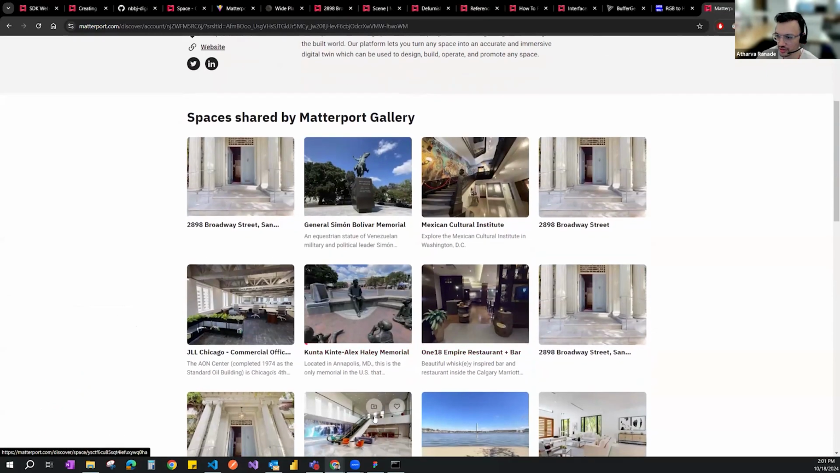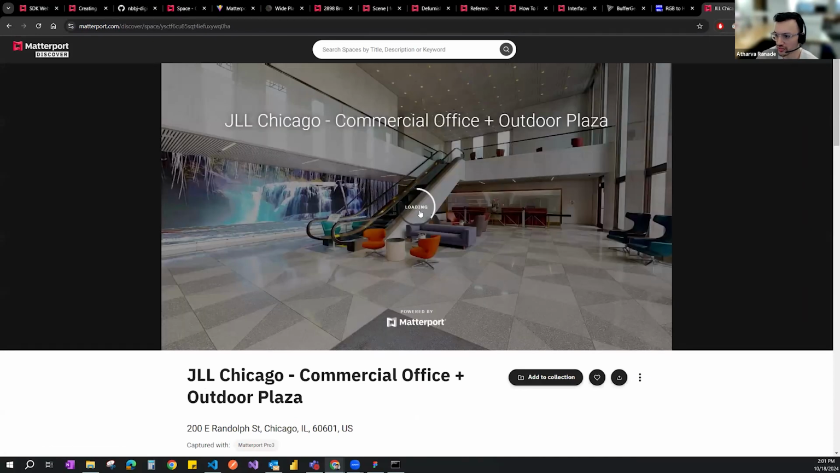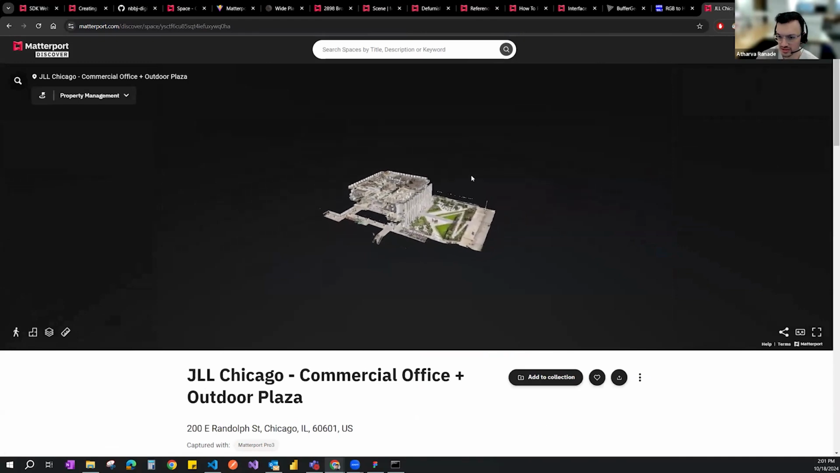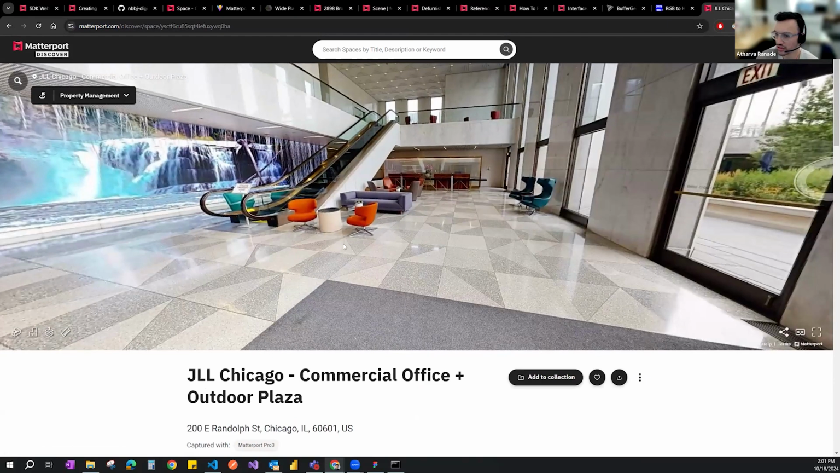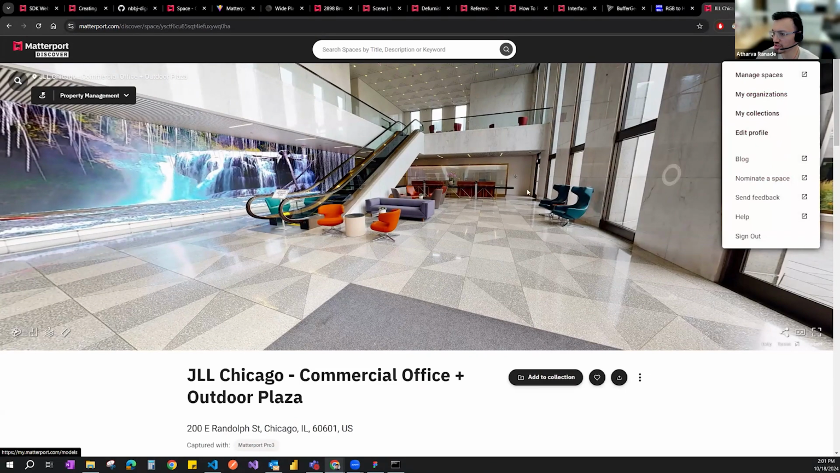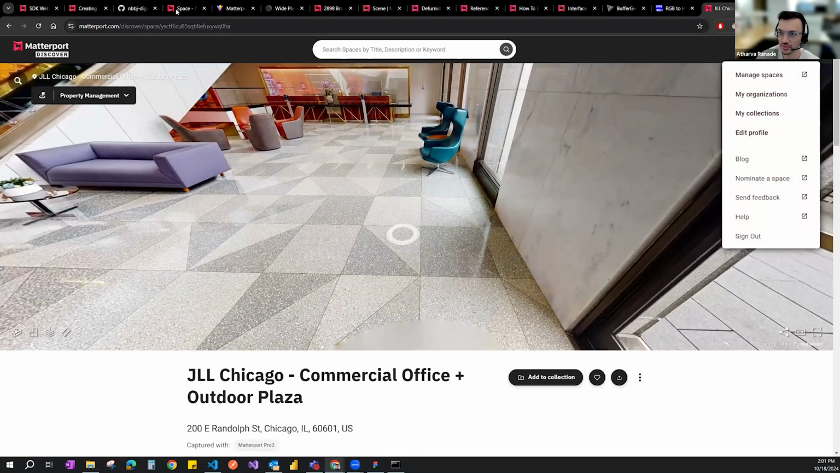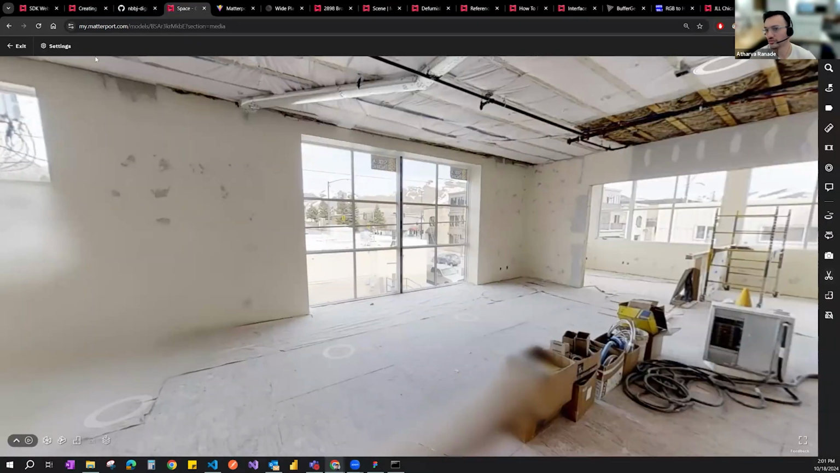So if I open this scan, the functionality might be present. I don't think so. But there is typically an edit option that allows you to crop spaces. Oh, here, yeah, I guess this has it.